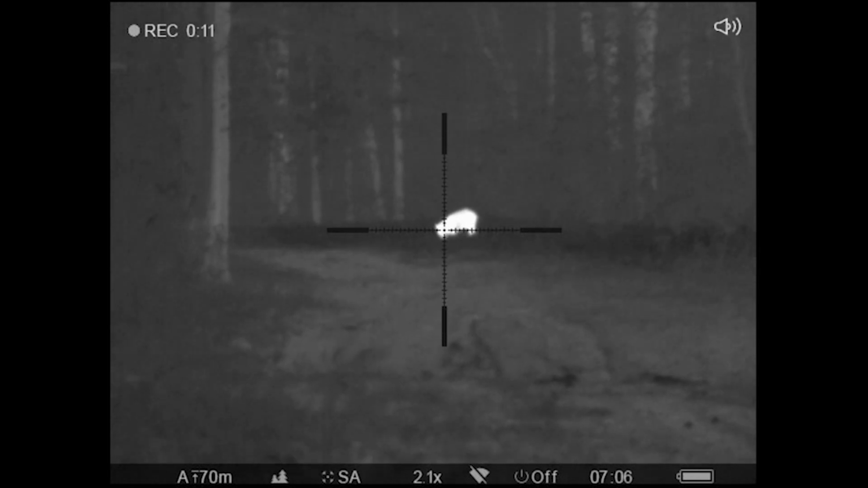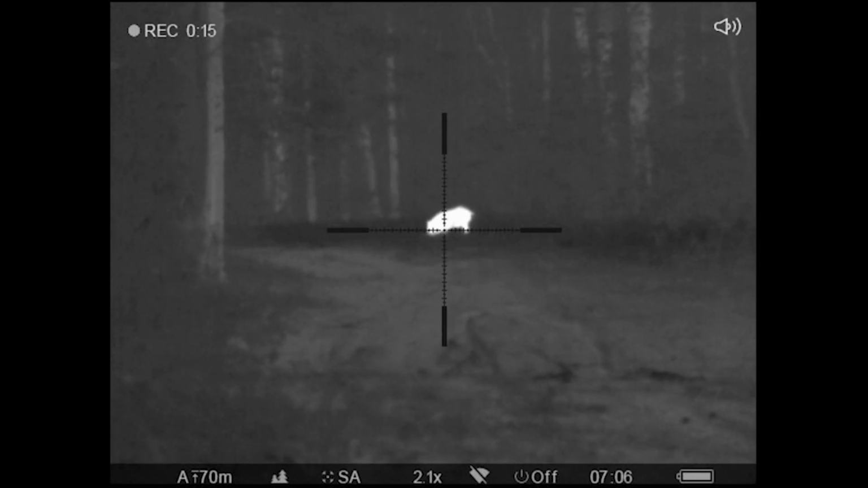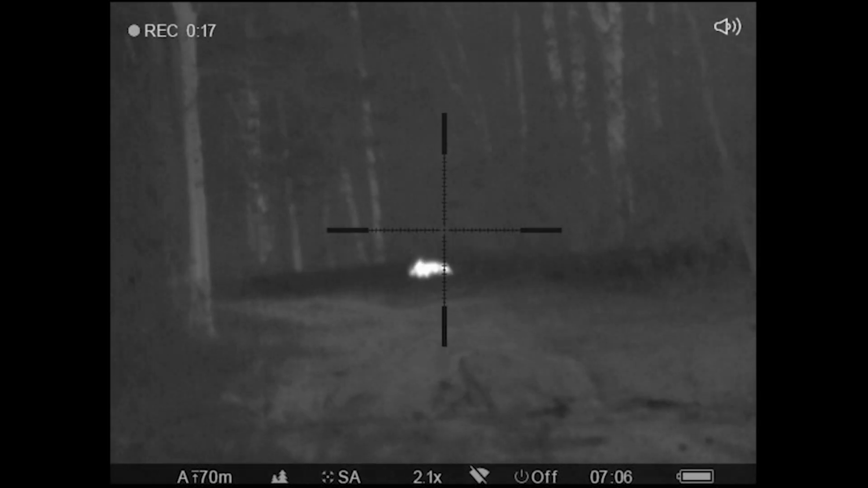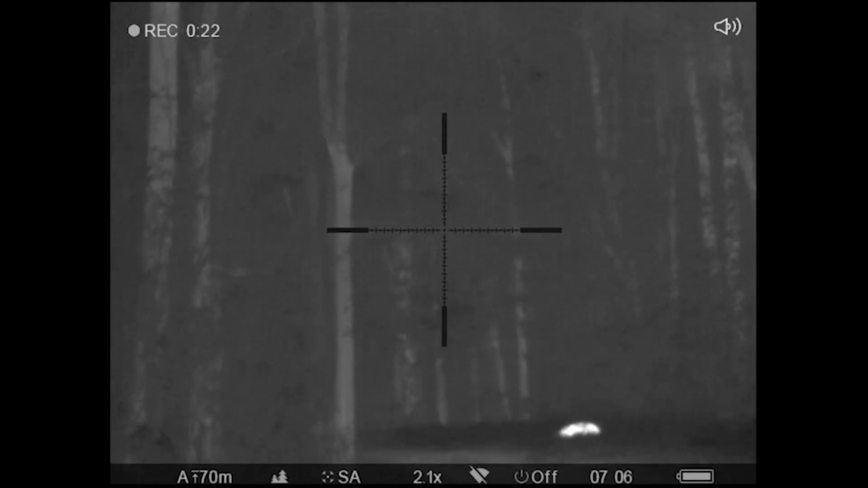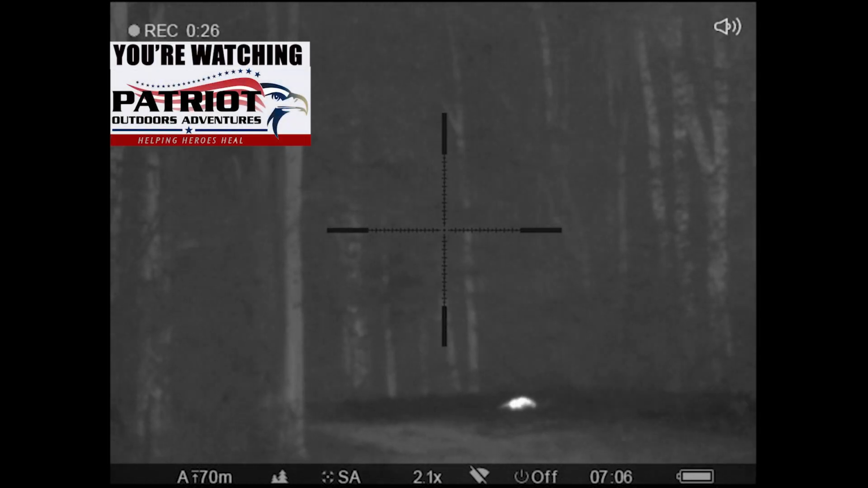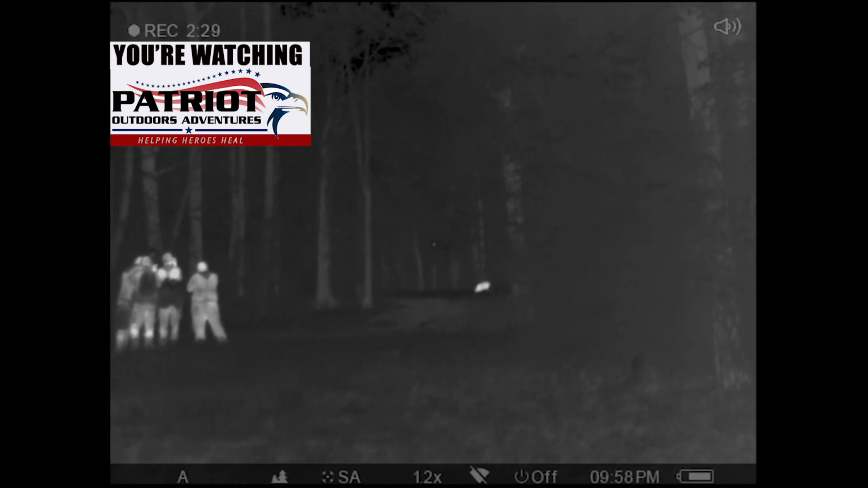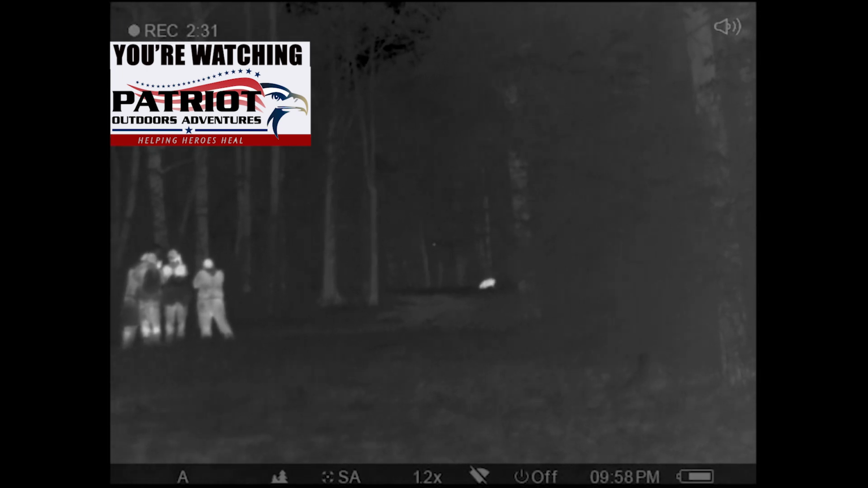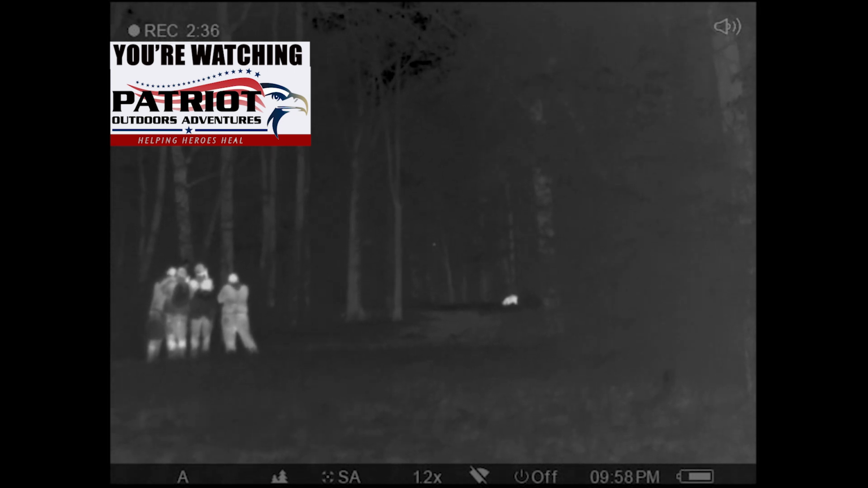I'm ready. Yep. 1, 2. Punch this clock. We punch this clock. Good night. Alright, looks like they're getting set up to take this hog. Got a shooter on either side of the guide there in the middle.